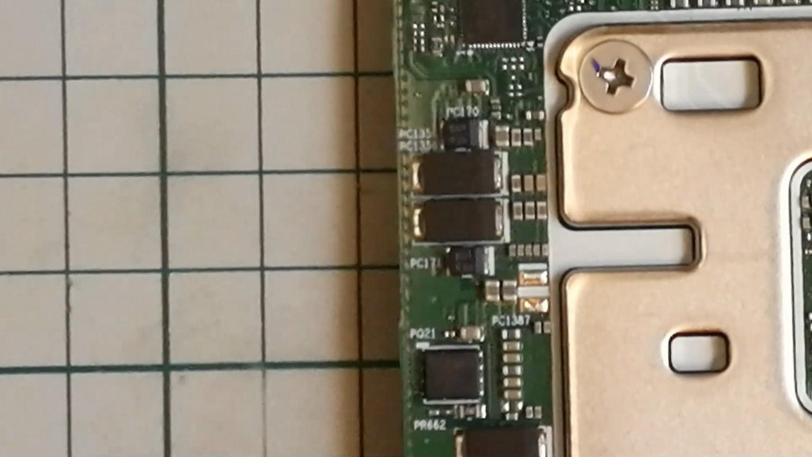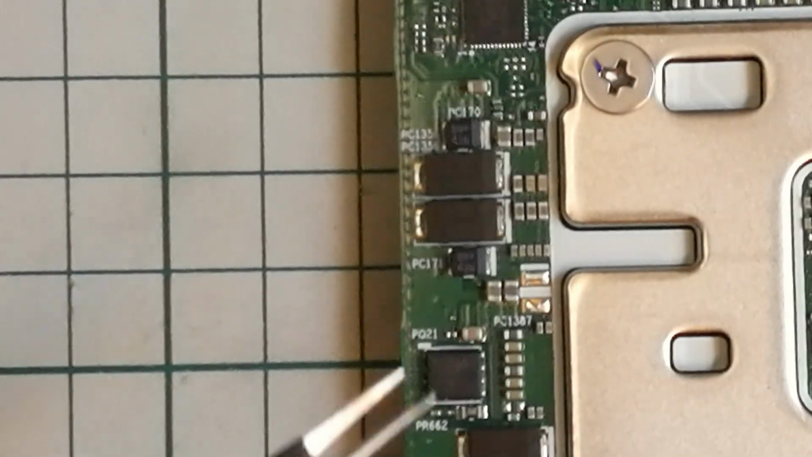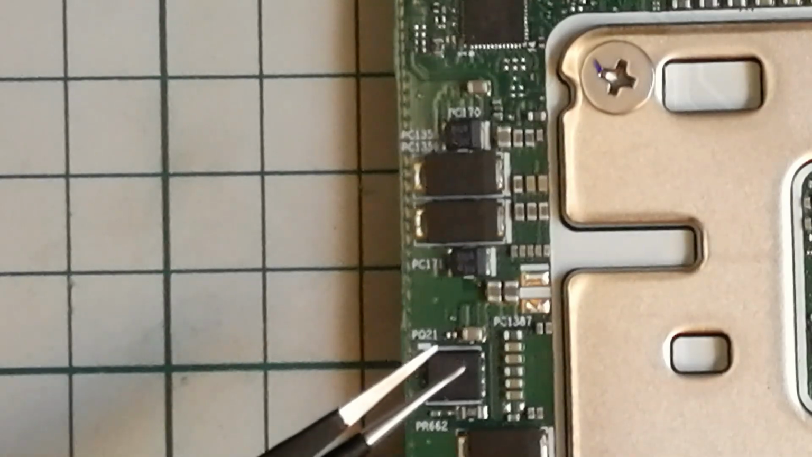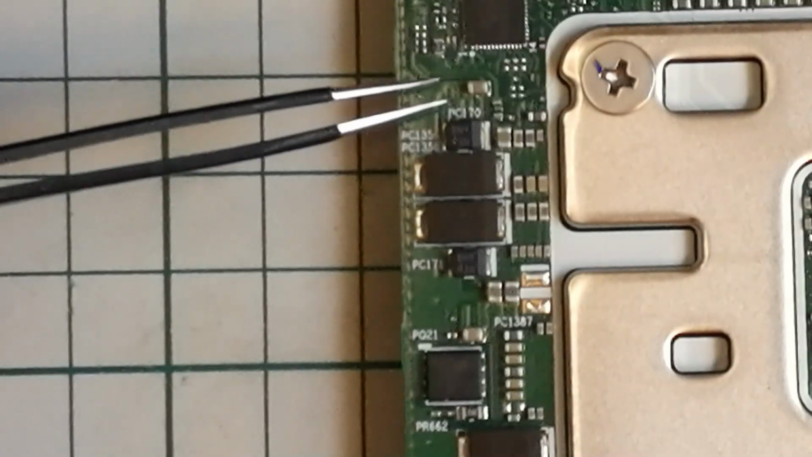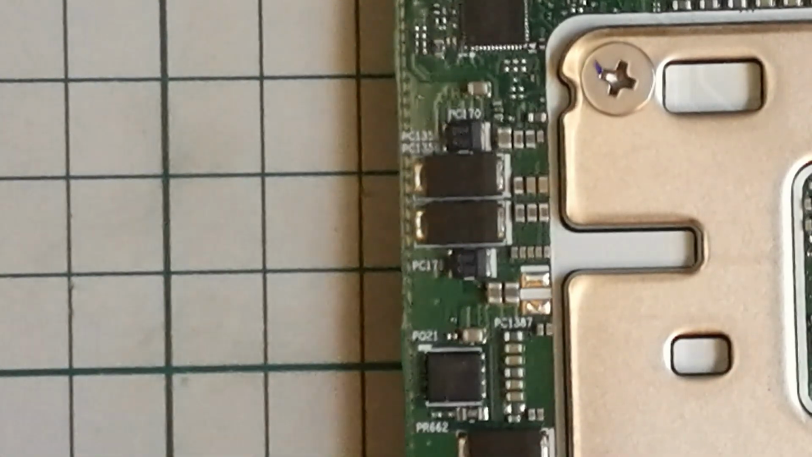Now, the next thing would be to replace the capacitor, right? So this is the offending one, but what to replace it with? Looking around the board, I just found another one that looks suspiciously similar, and let me try and get a closer look. I don't know if it will show that well.